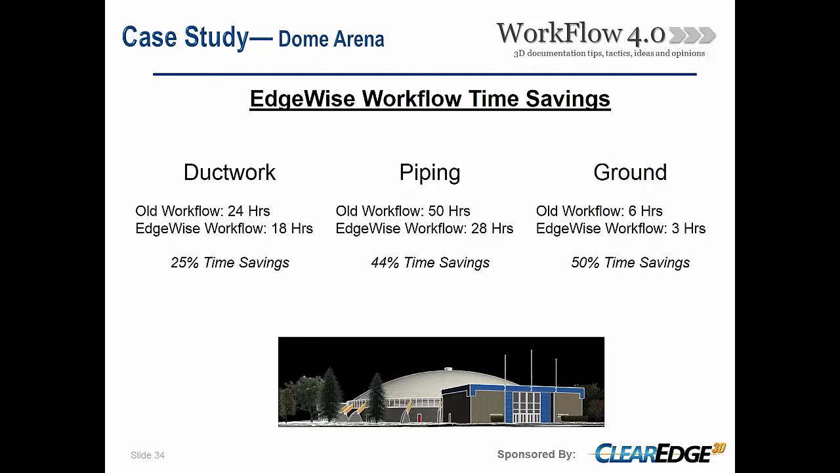But what you're doing with the Edgewise workflow is really speeding up and getting much further into the process much faster before you get to all that quality assurance. So on the ductwork, about 25% time savings. On the piping, about 44% time savings. Again, those are rough numbers.